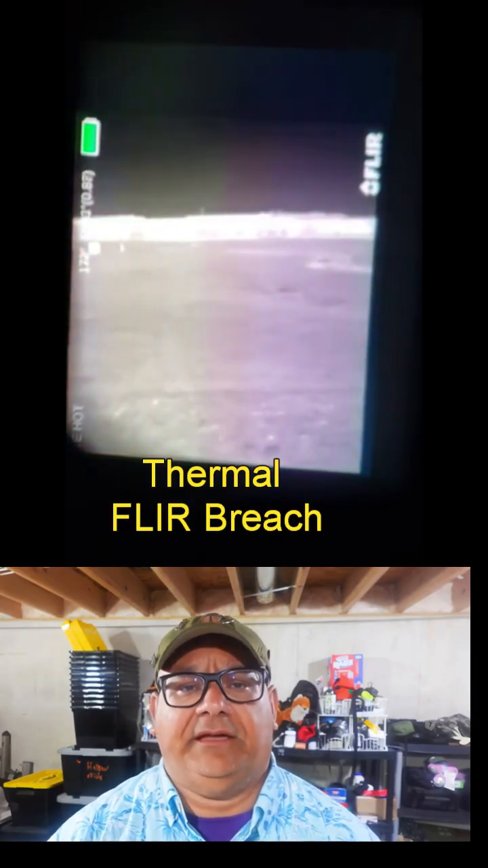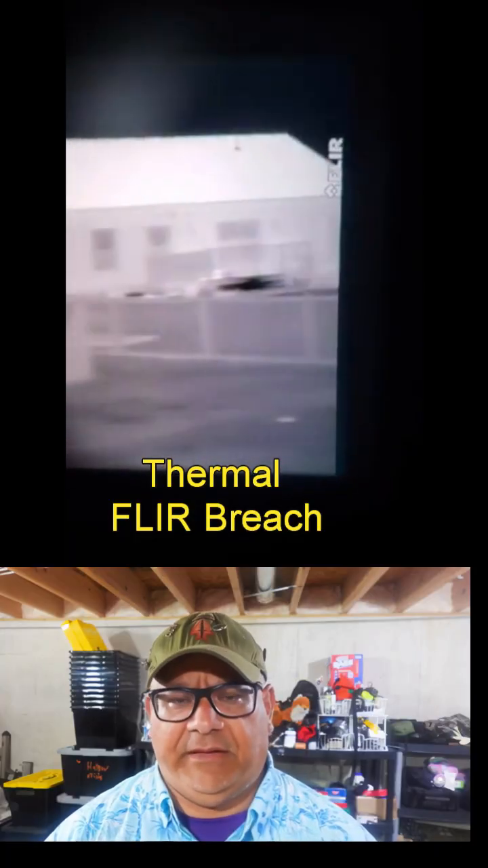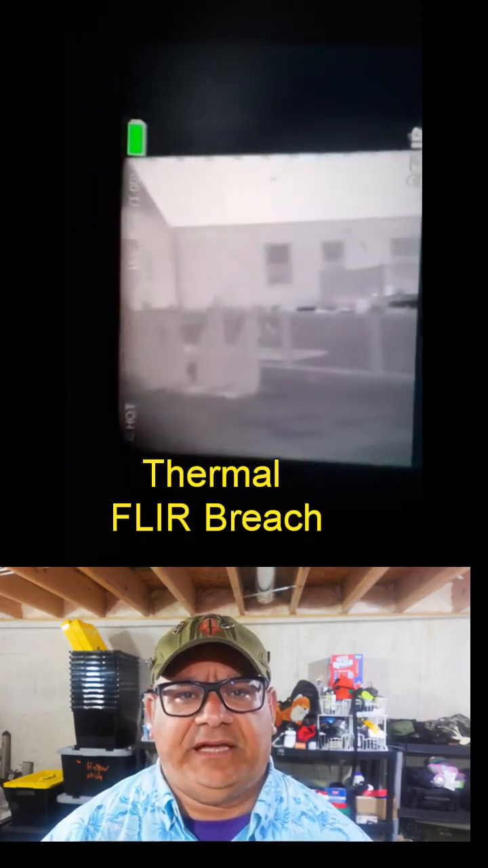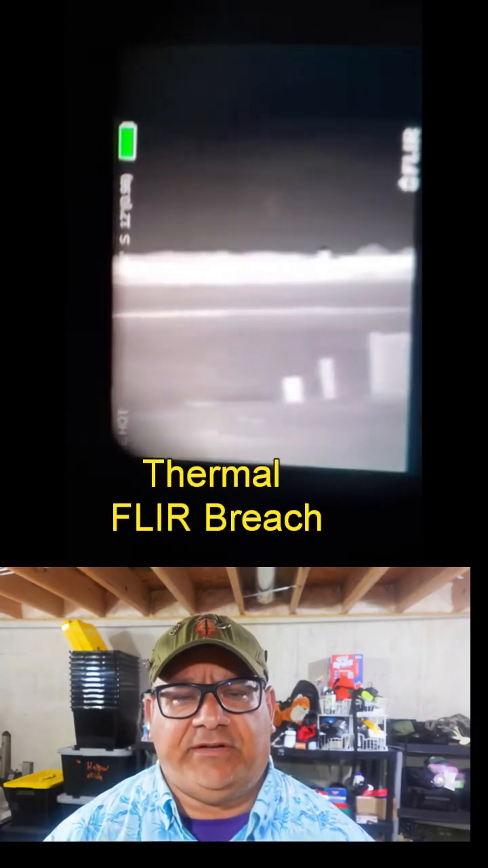At the end of the day, the best tool is the one that fits your needs and keeps you ready for anything. Whether it's the TACs, the PVS-14, or the FLIR Breach, each piece of gear has its own unique strengths. So, which one would you trust in your survival kit?